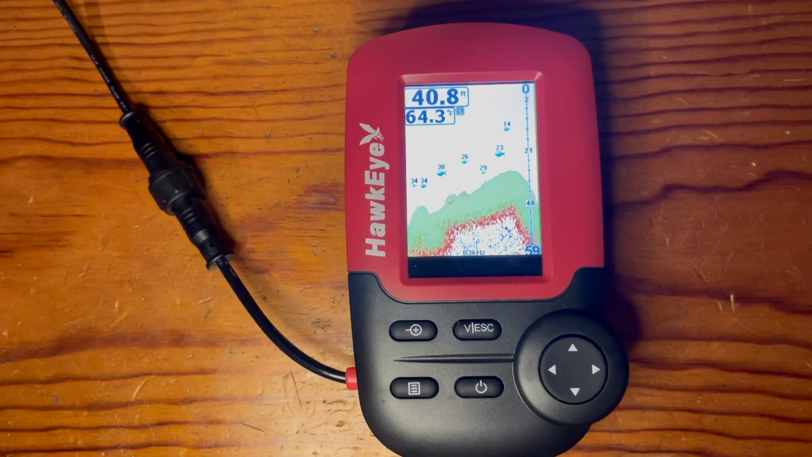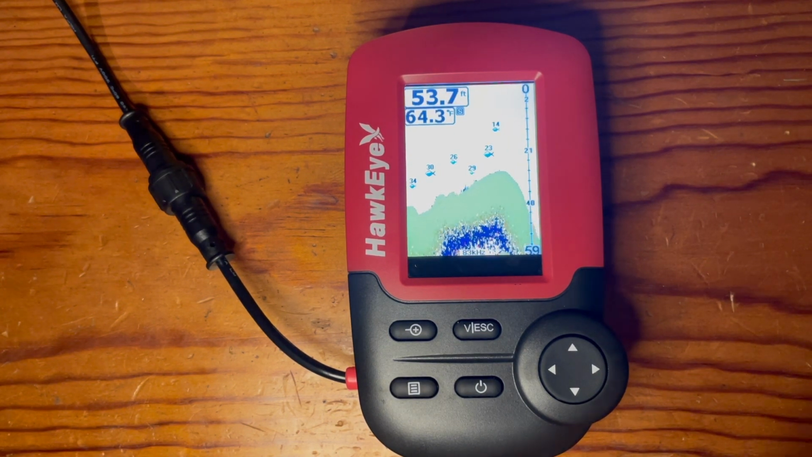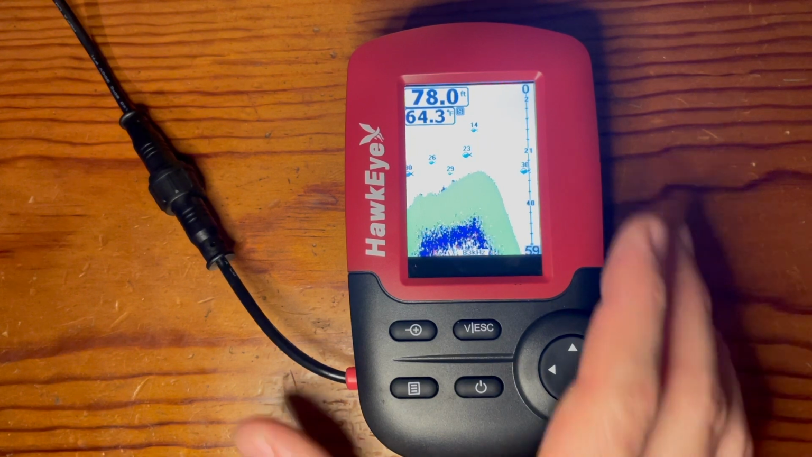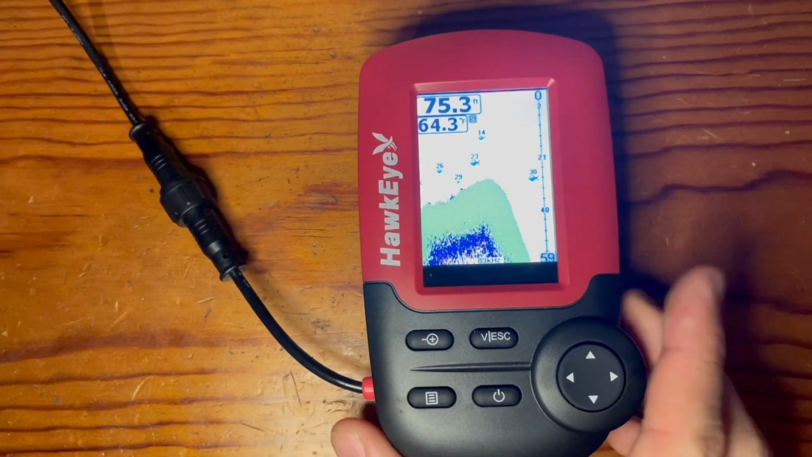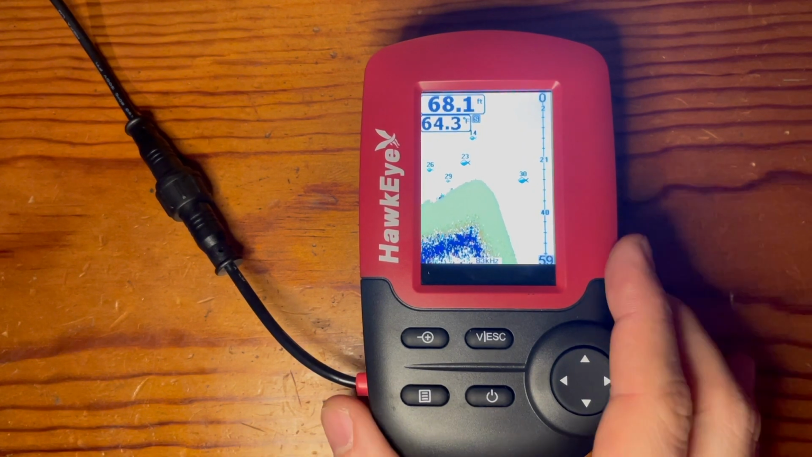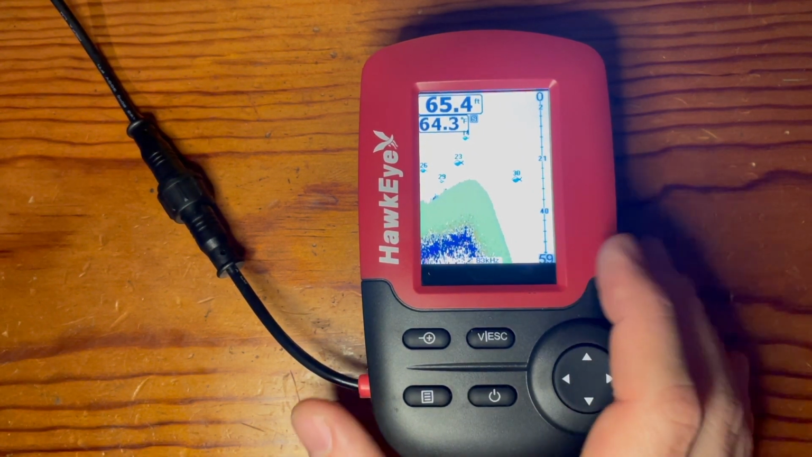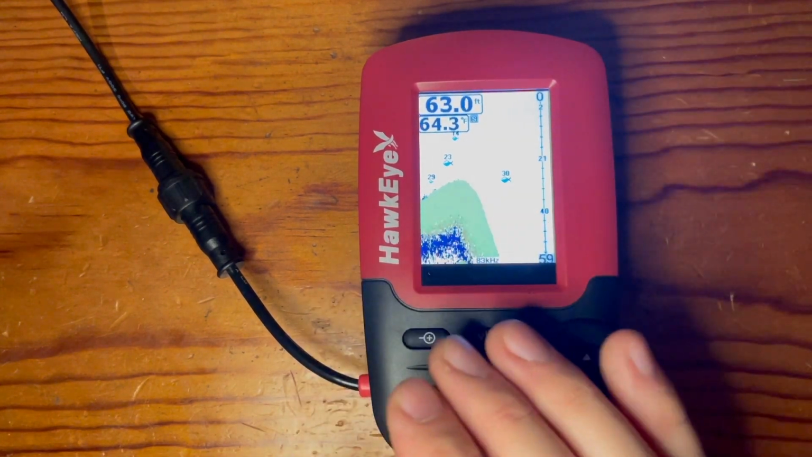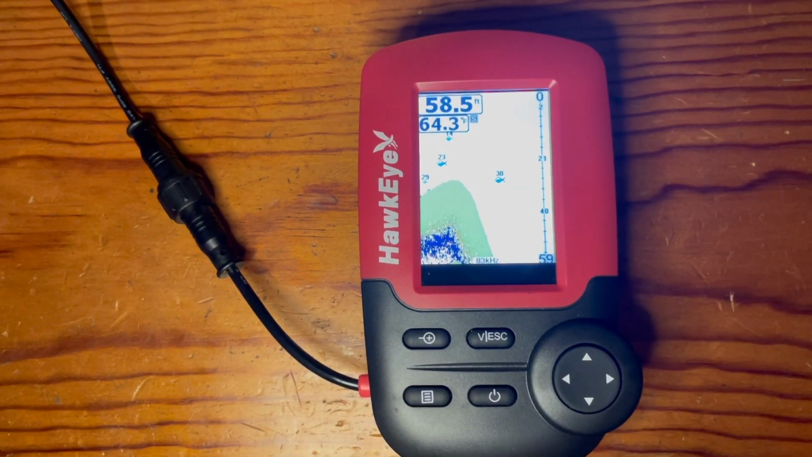A couple points on housekeeping that the manual goes over is to clean the sonar and then the cable itself with clean, fresh water before storage. Don't submerge the unit itself or pour or spray cleaners onto it. If you need to get anything off of it, then use like a damp washcloth or a paper towel and wipe that off and then dry it afterwards.